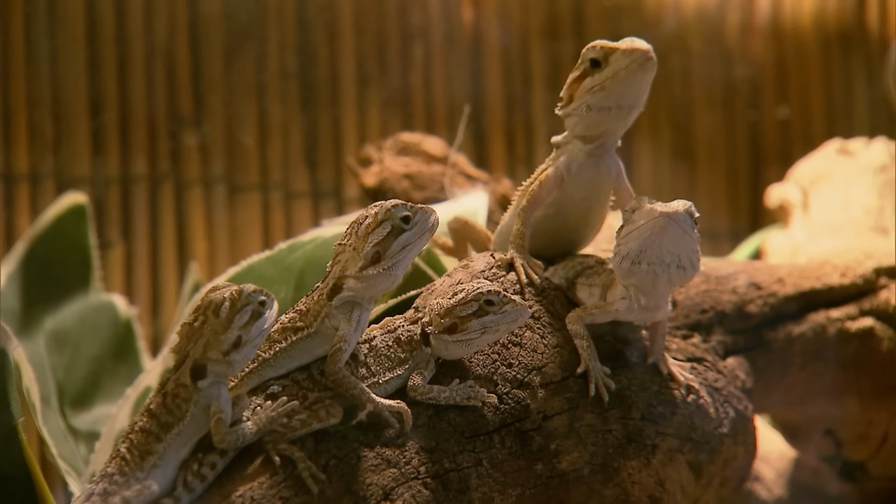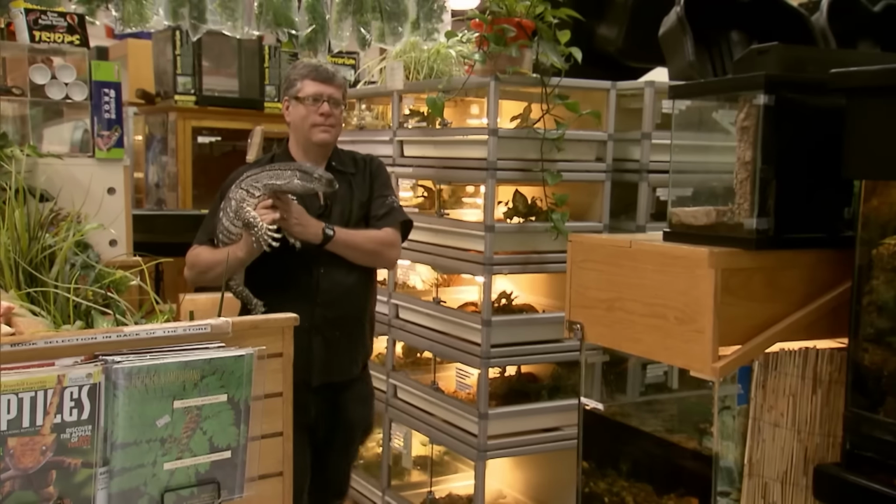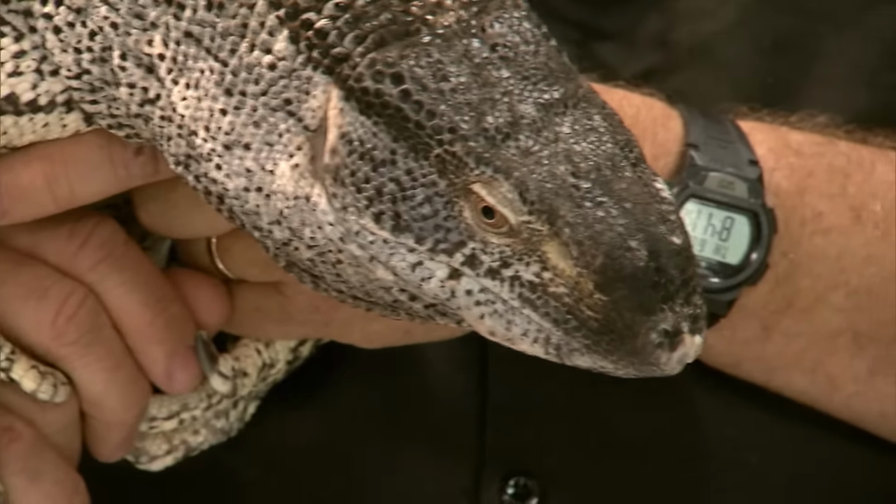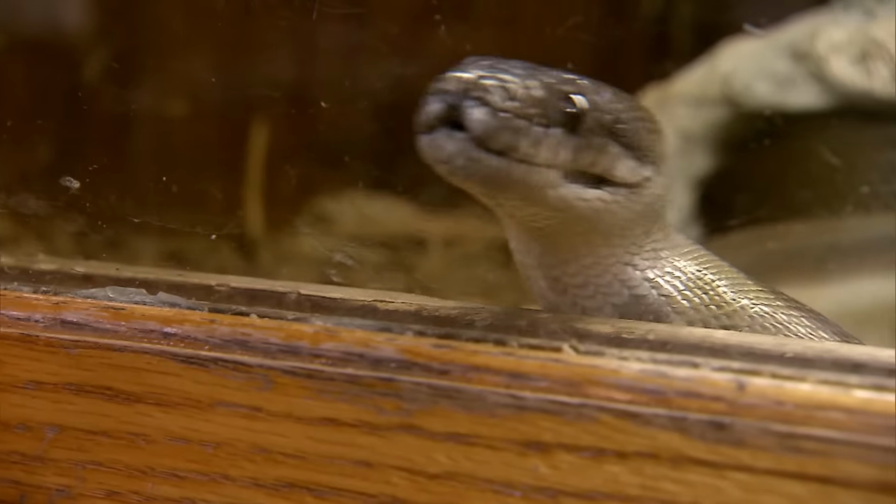And to see if Grant gets cold feet, Kari and Tori have a devious plan that involves a spot of phobia shopping. Owen! Carrie, Tori, hi, how you doing? So we need some creepy, crawly things to freak Grant out, and we thought this would be a good place to come. You have so much cool stuff. Bento geckos? I think we came to the right place. Snakes. We're definitely gonna find something here to freak Grant out.